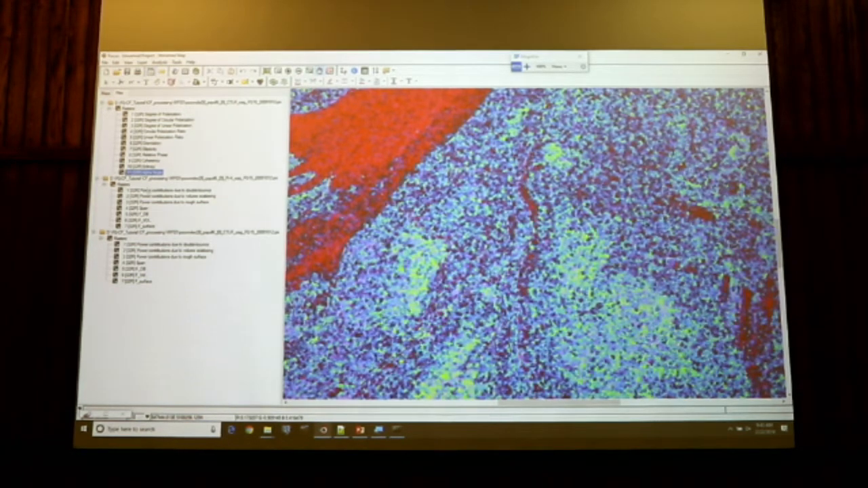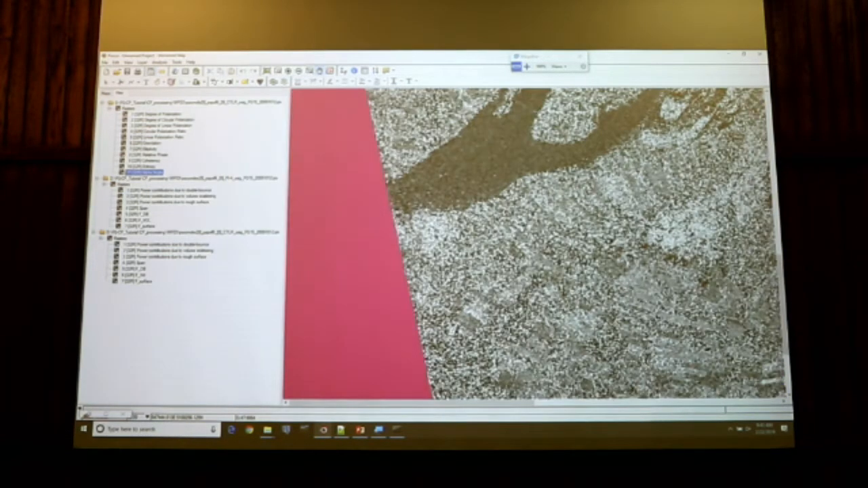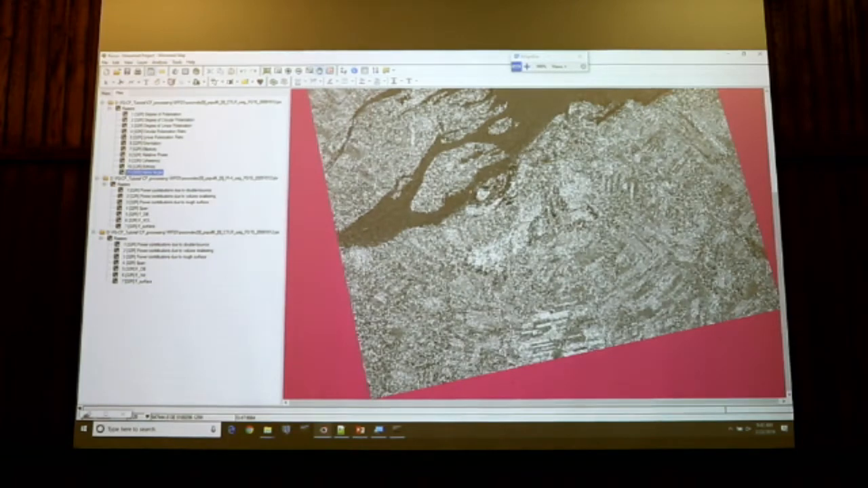If I right-click on my alpha angle and click on View as Grayscale, this is the scattering properties estimated now by something that is not equivalent but that is similar to an Eigen decomposition.